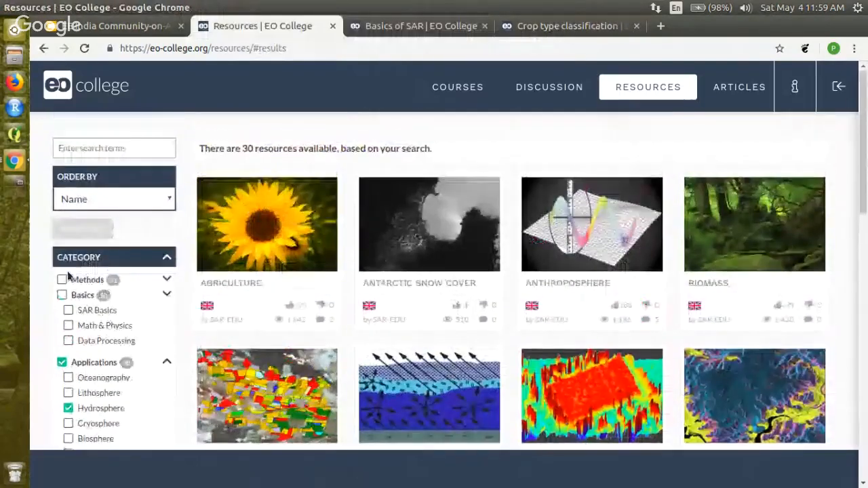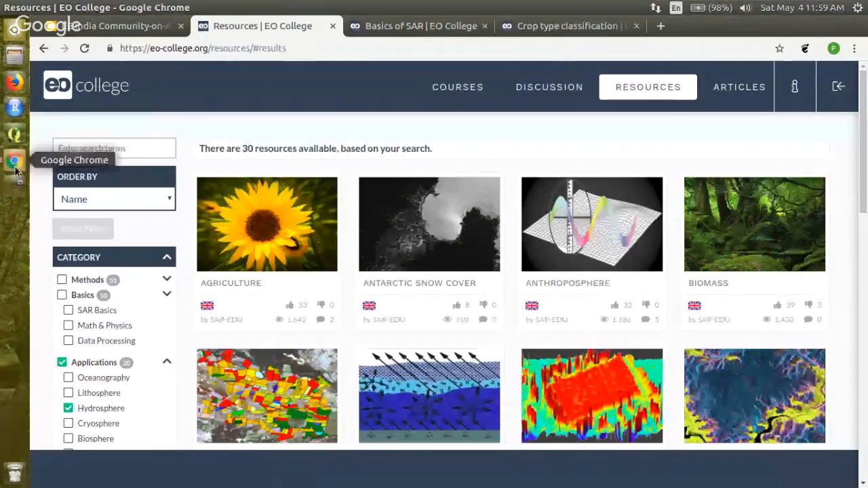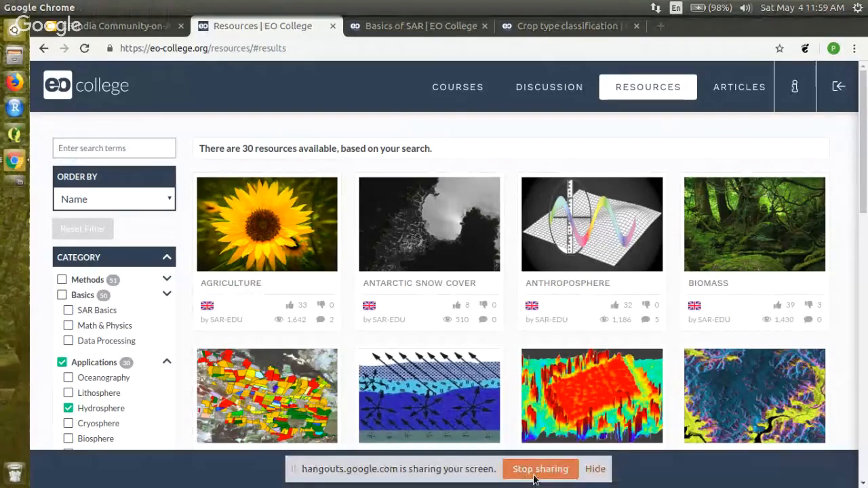So you can browse through this, and there are tens of videos that have excellent content on SAR imagery, starting from basics through processing all the way through to applications. So I just wanted to show that. I think I'll stop sharing the screen. That's all I had. Thanks, Greg. Thanks a lot for that, Pradeep.